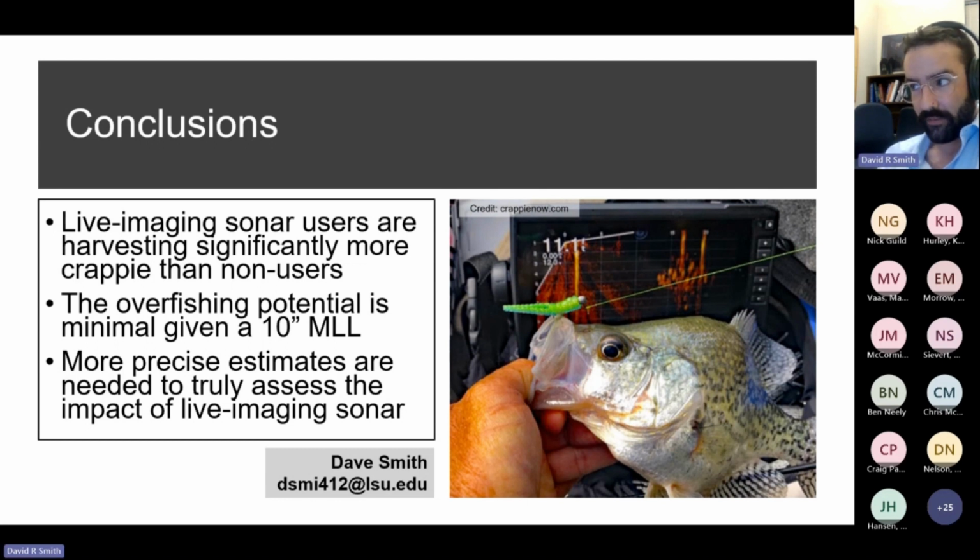We have live scope data for bass, for catfish, for all those species. In Texas, the bass anglers and the crappie anglers are the ones using live imaging sonar. Bass anglers have adopted it at rates that are not as high as the crappie anglers, but still pretty high. On some reservoirs, it's over a majority.